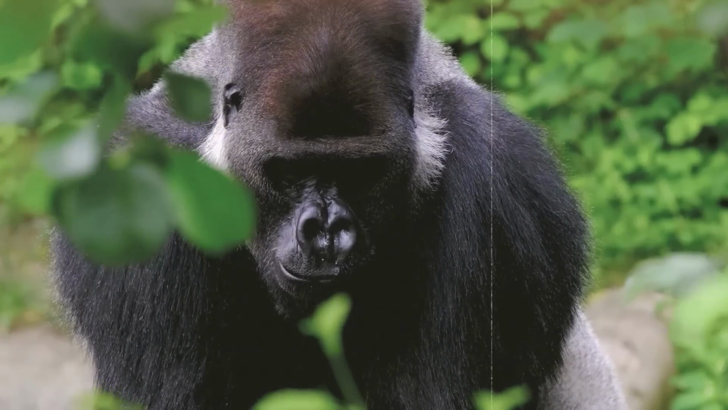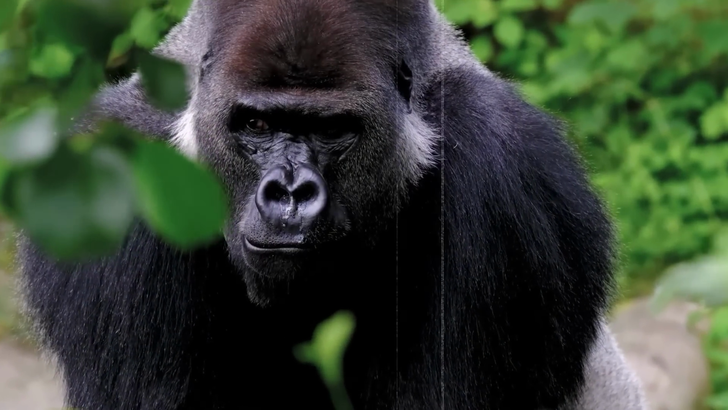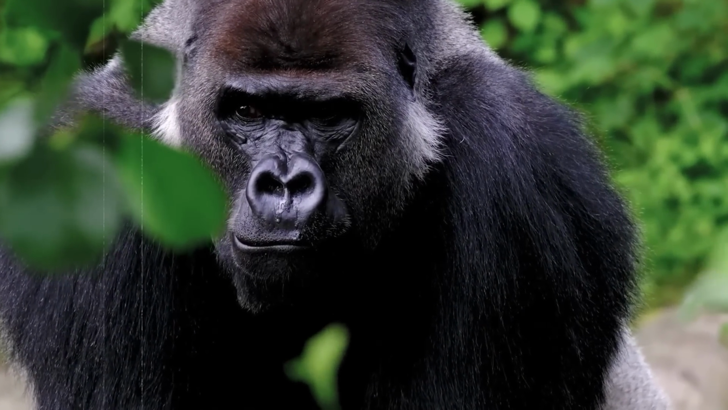Gorillas, while generally not aggressive, are incredibly powerful animals and can be unpredictable, especially when they feel their territory is being invaded or threatened. This encounter shows the importance of being cautious and respectful when venturing into such areas.